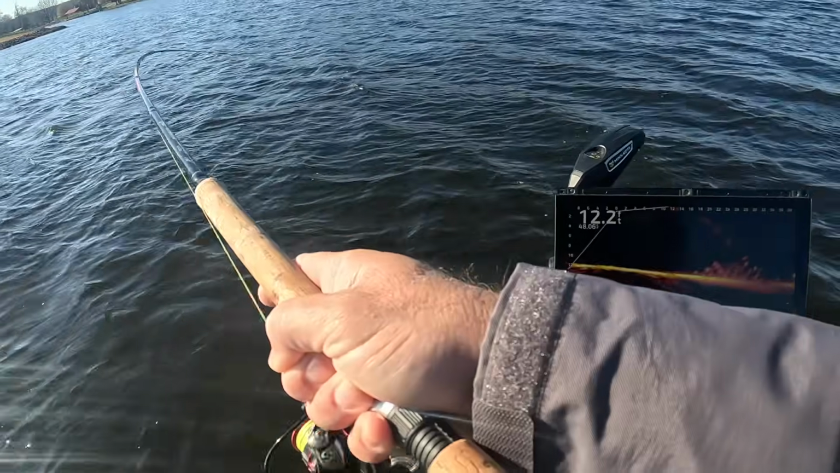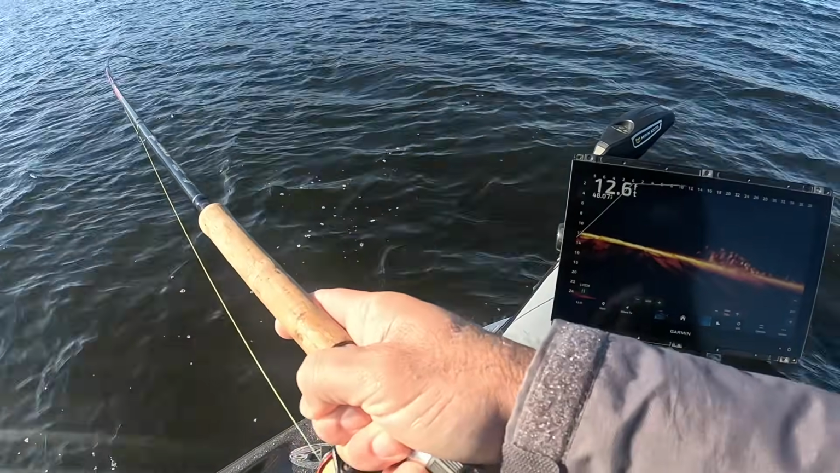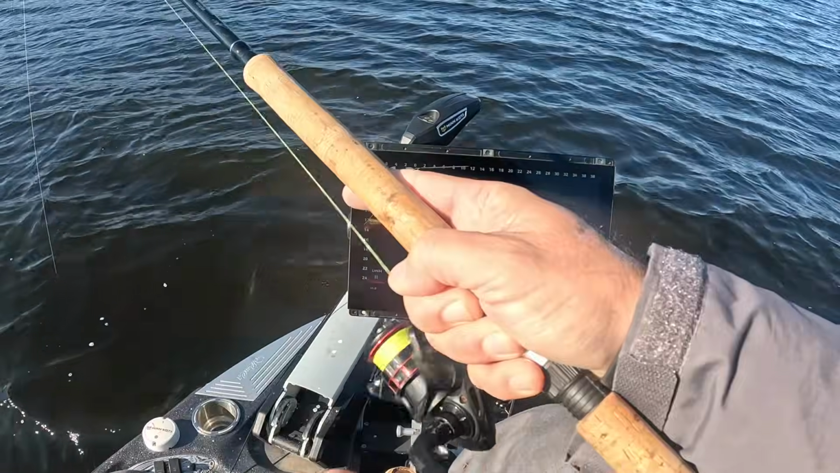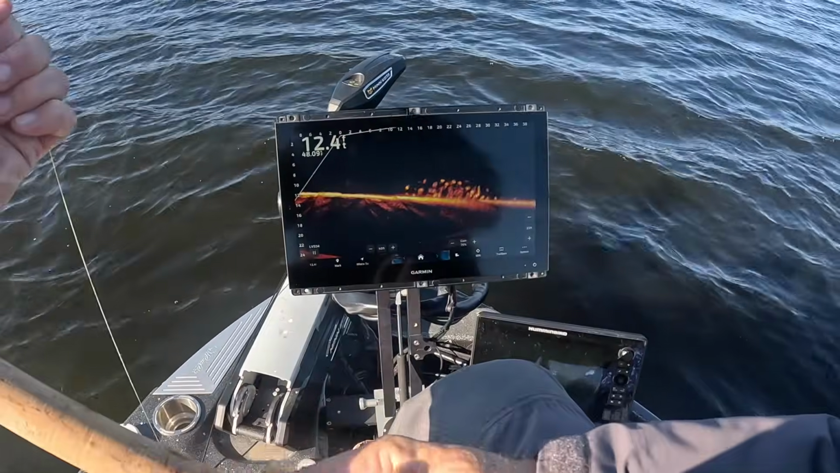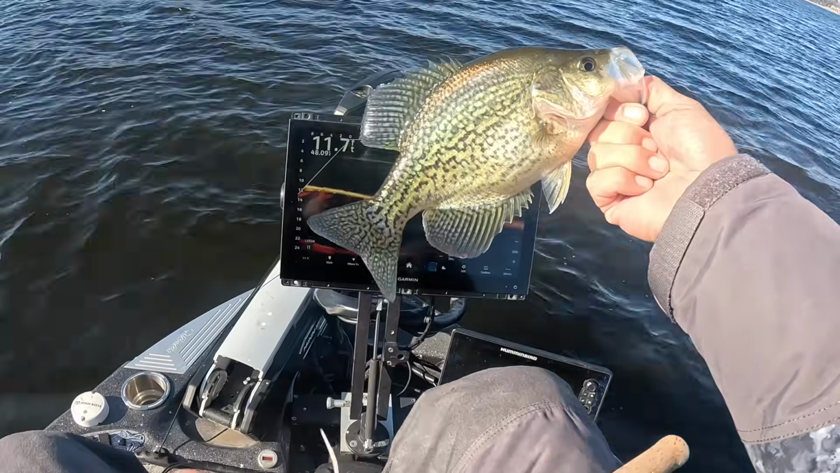Boom. Good fish too. This should be a good fish. Sure did mark well. That's a solid fish, guys.